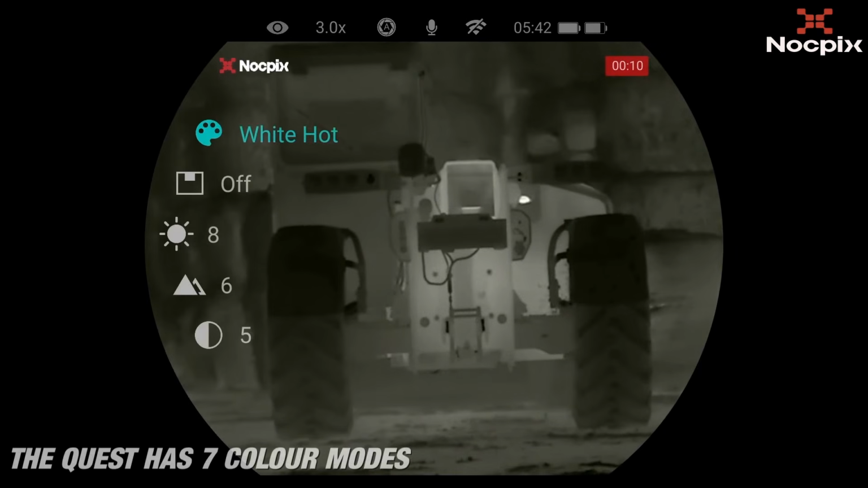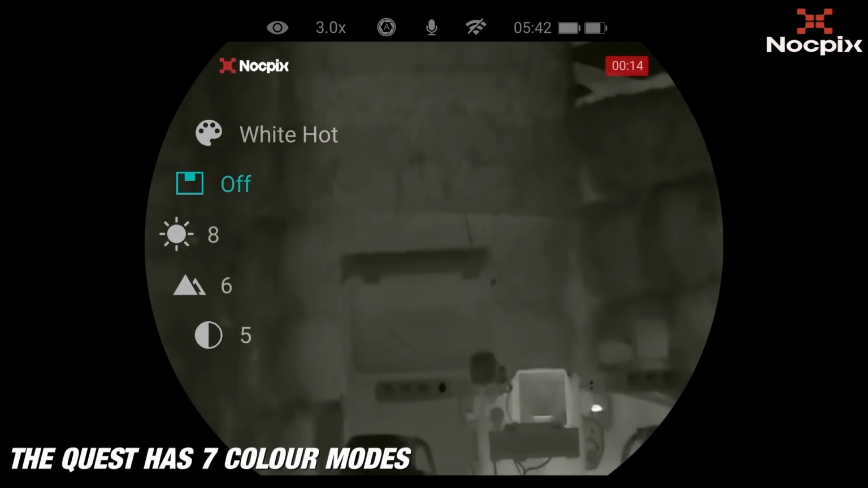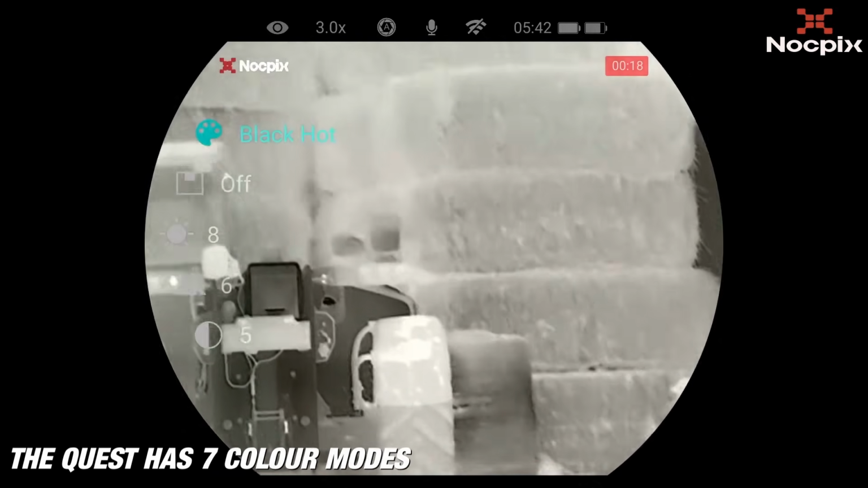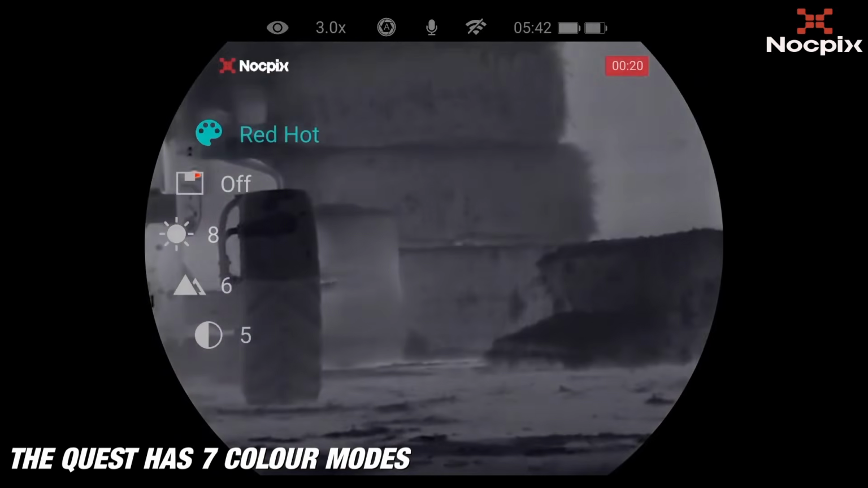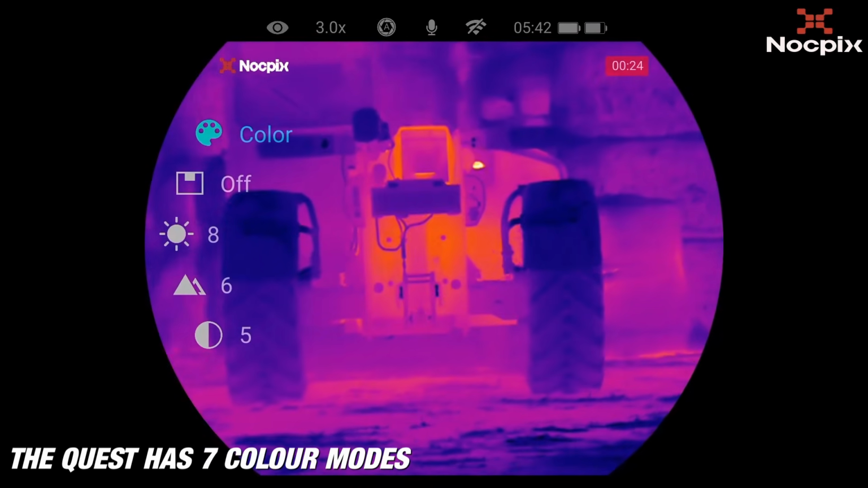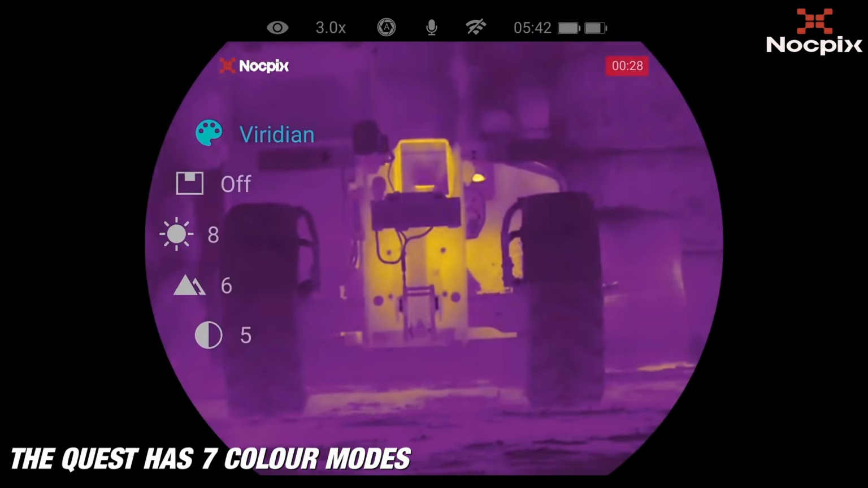Now the colour modes, I did find for me, worked in certain situations. Later in the video I found the white hot colour mode works rather well on the squirrels. Even under dense tree foliage, I still managed to see the unseen, spotting those elusive squirrels in the tree canopy.